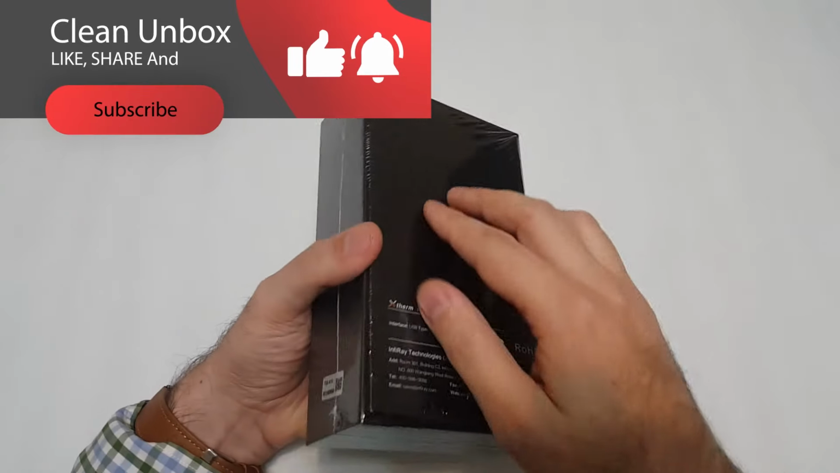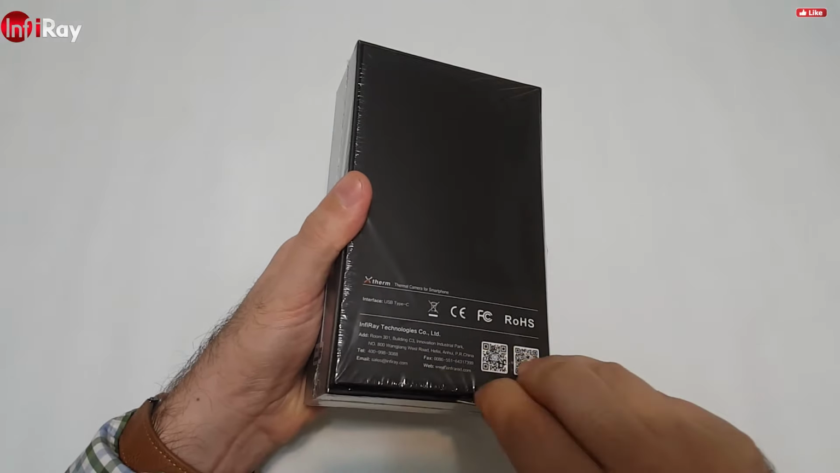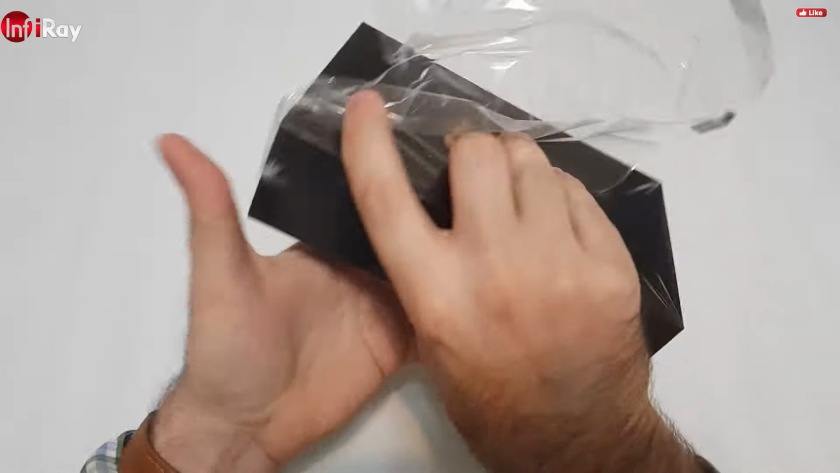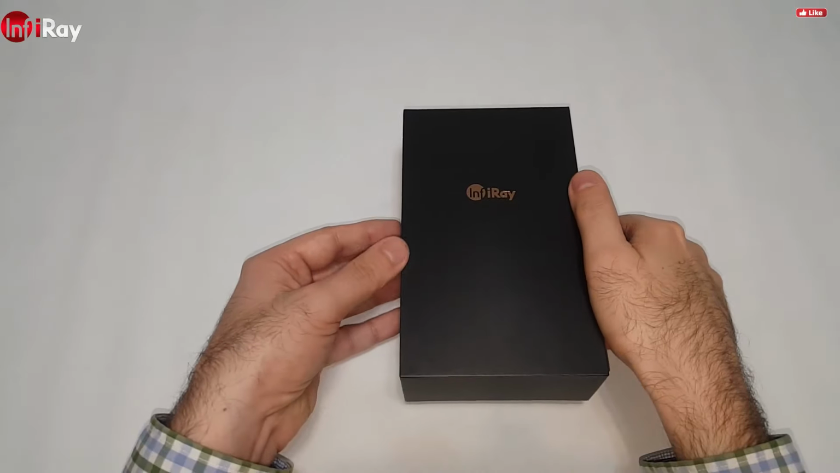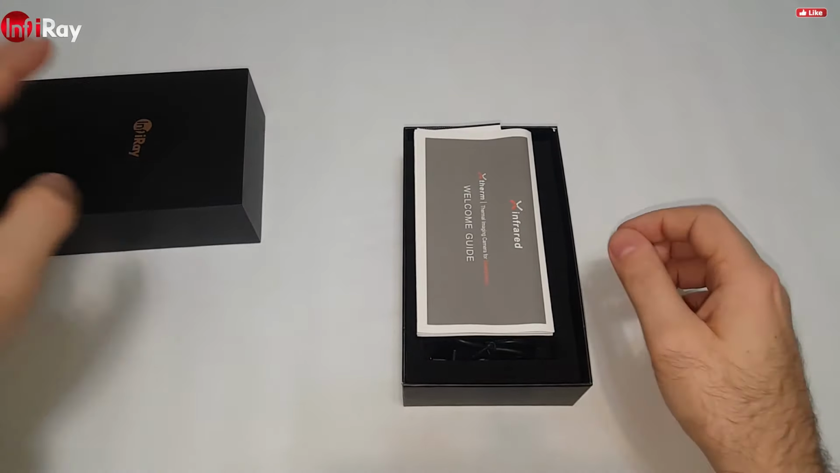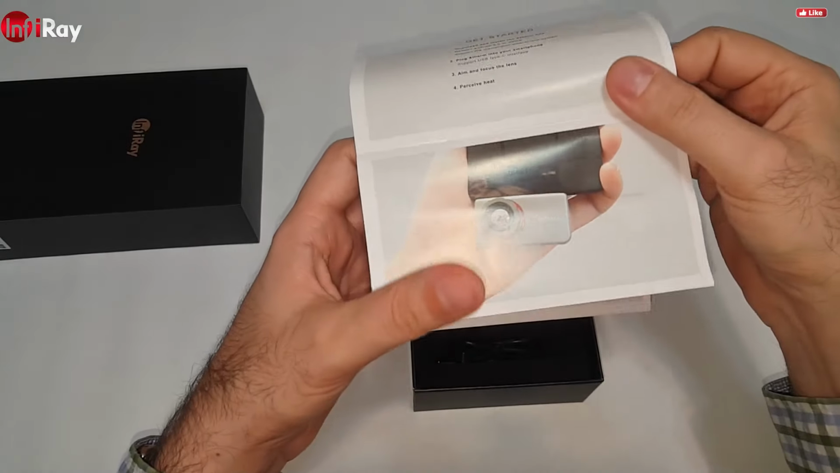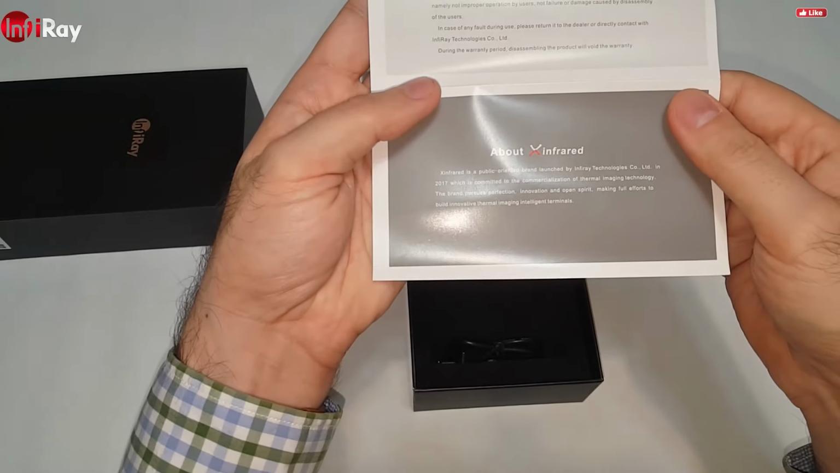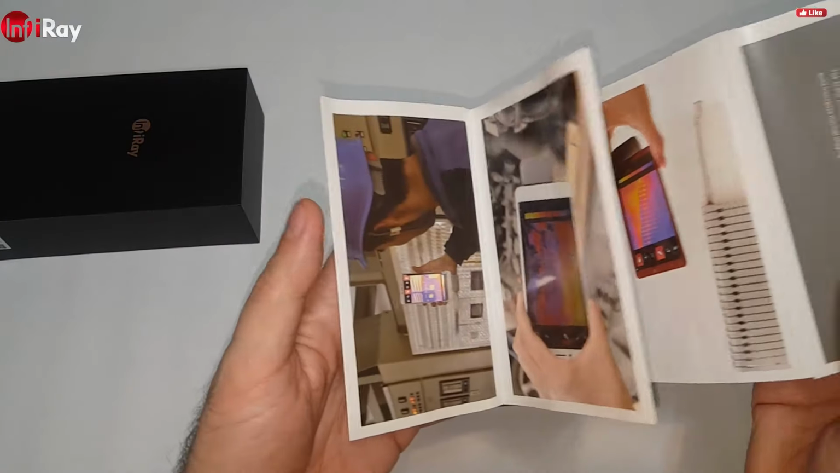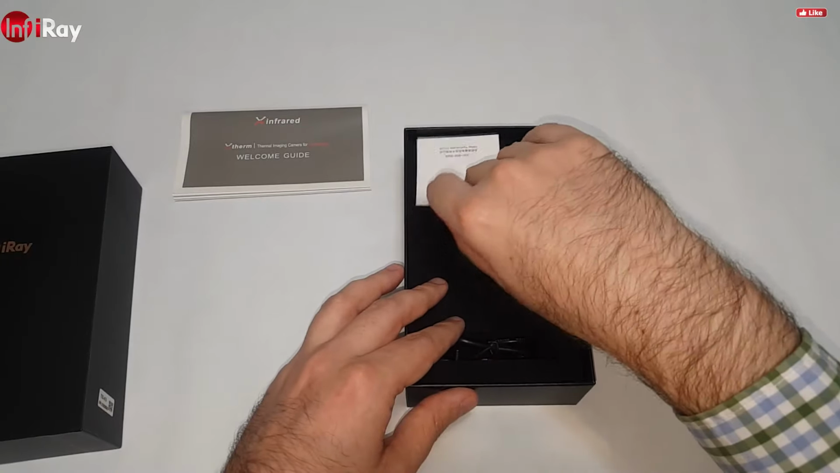Have a look into this box. A nice welcome guide with some instructions in it, a warranty card, some information about X-infrared, product certificate,